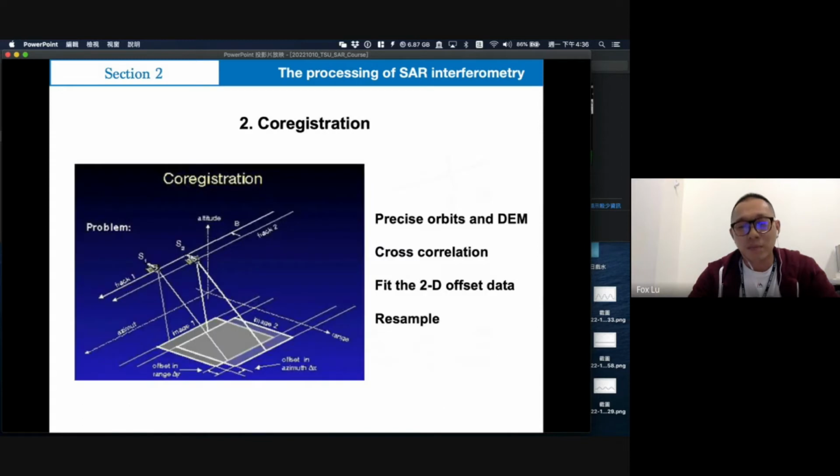Yeah. But the second, I think, is the most important issue in the process of SAR interferometry. The co-registration includes 4 steps. First is precise orbit and the DEM, and the second is cross correlation. Third is fitting the 2D offset data, and the fourth is resampling. So the first is precise orbits and the DEM.